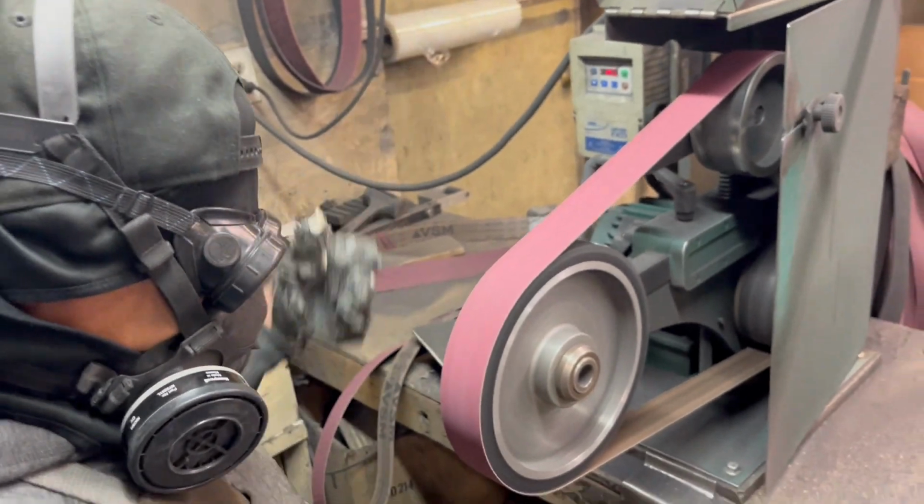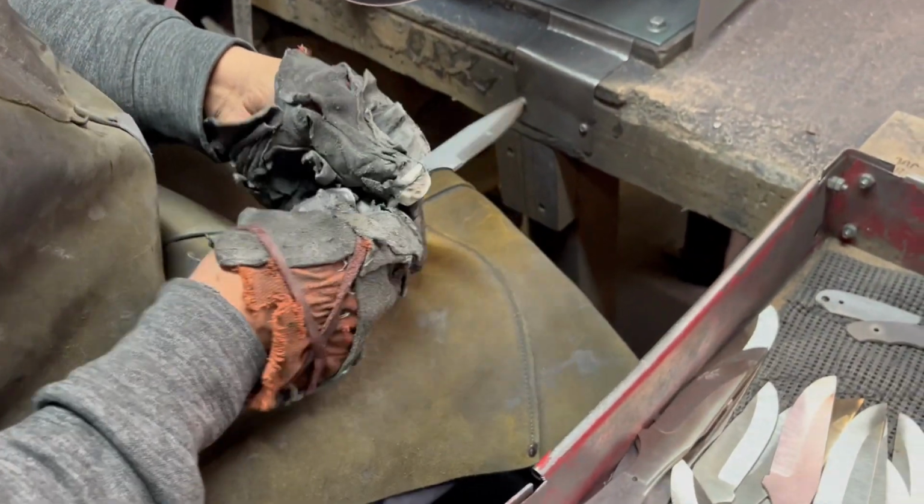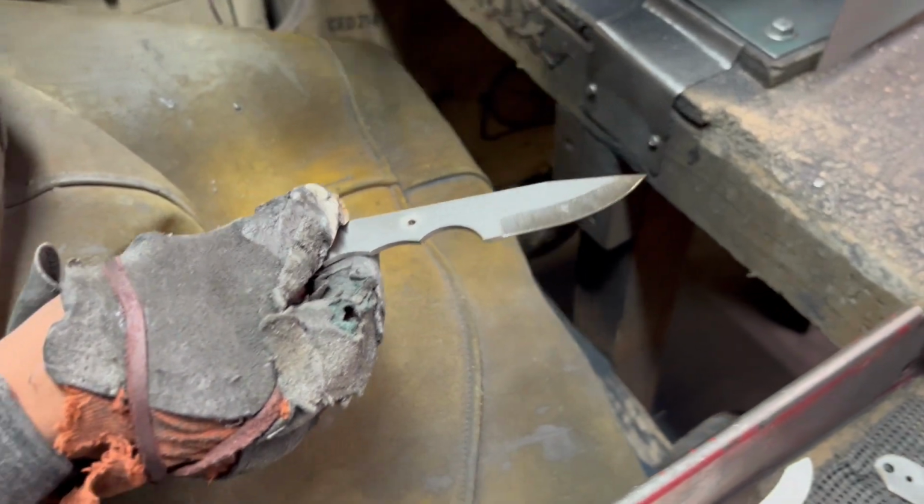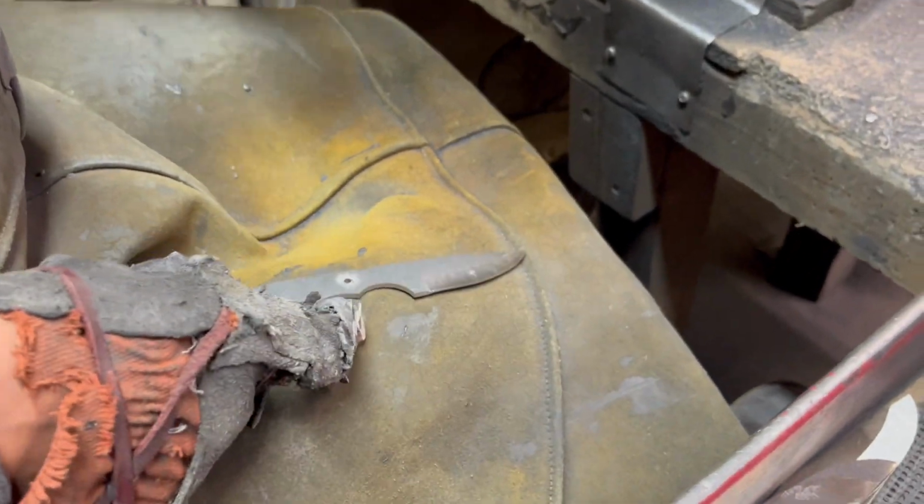Hold that blade up now. That's step one. So he's using 50 or 60 grit belts on there.